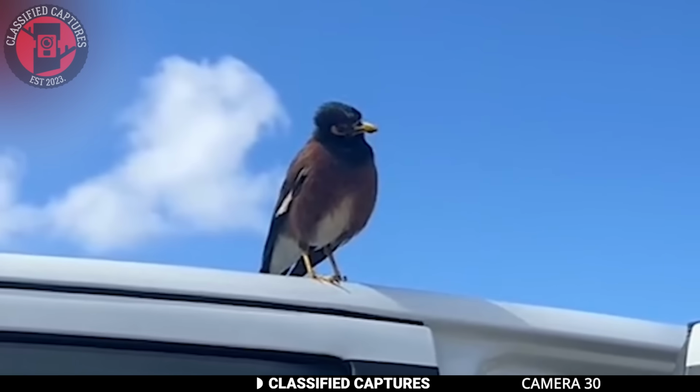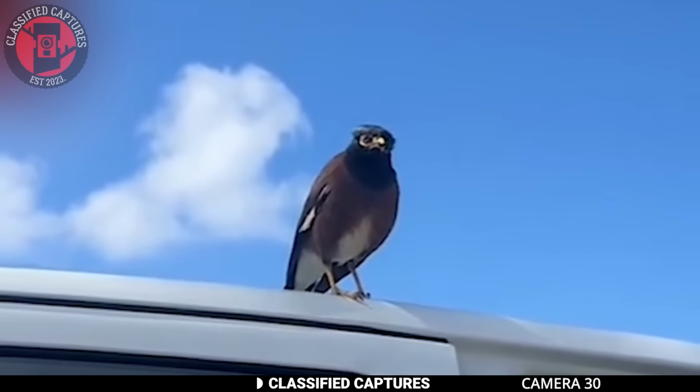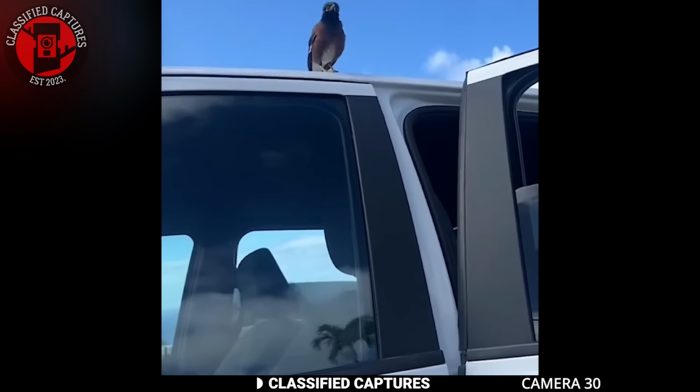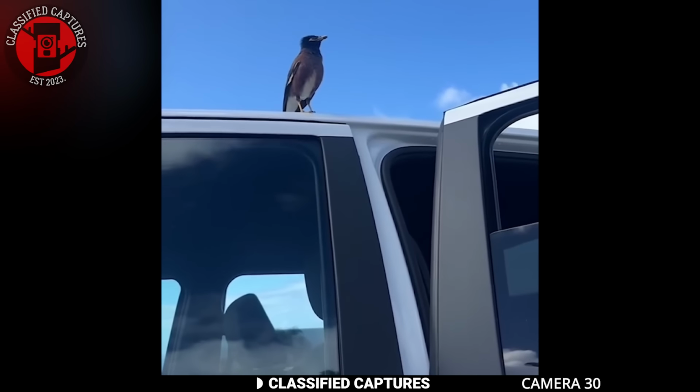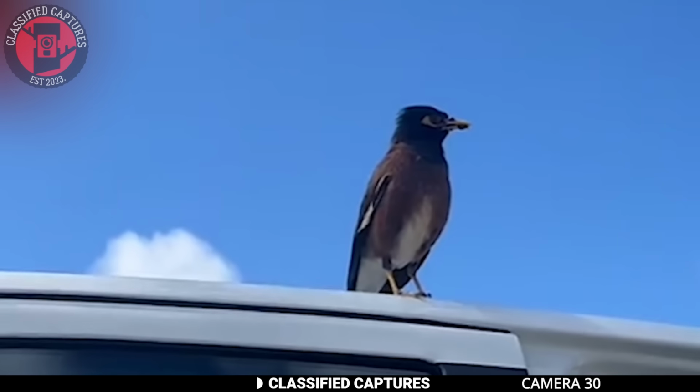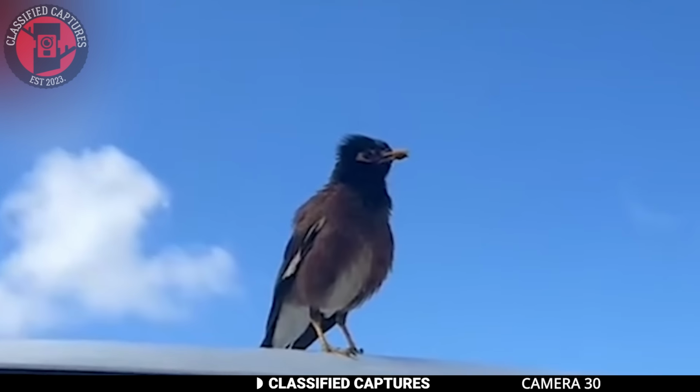It turns out there are other birds besides parrots that can learn to mimic human speech, and one of them is the mynah bird. Mynah birds are known for their abilities to learn and replicate sounds they hear frequently, including human speech. They're quite the chatterboxes and can be trained to speak just like parrots.